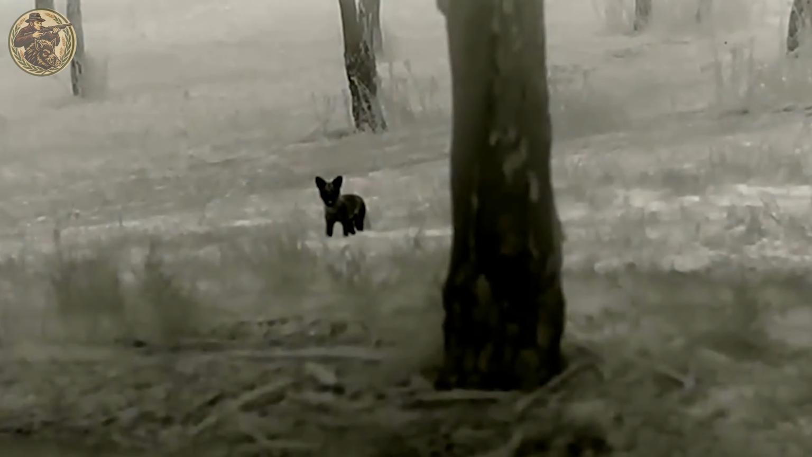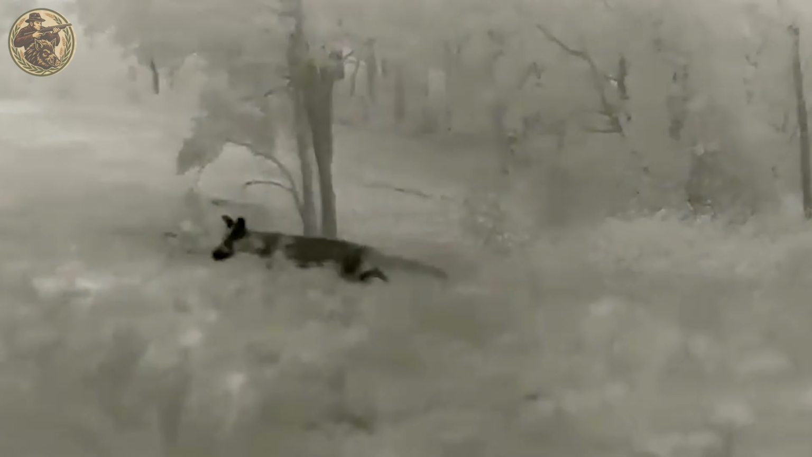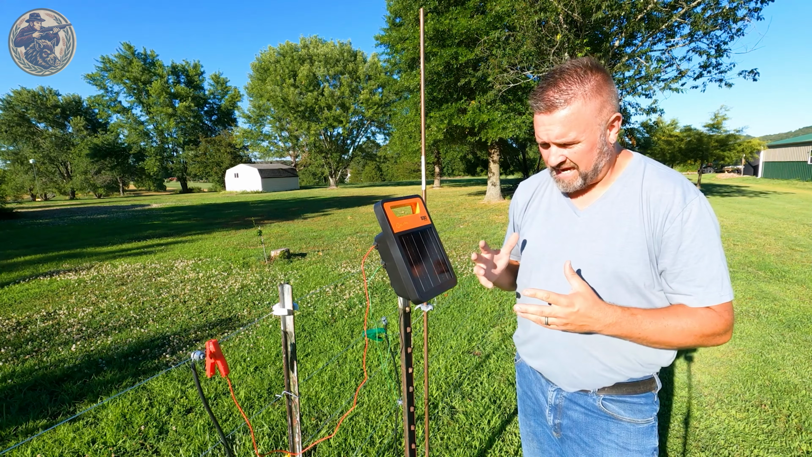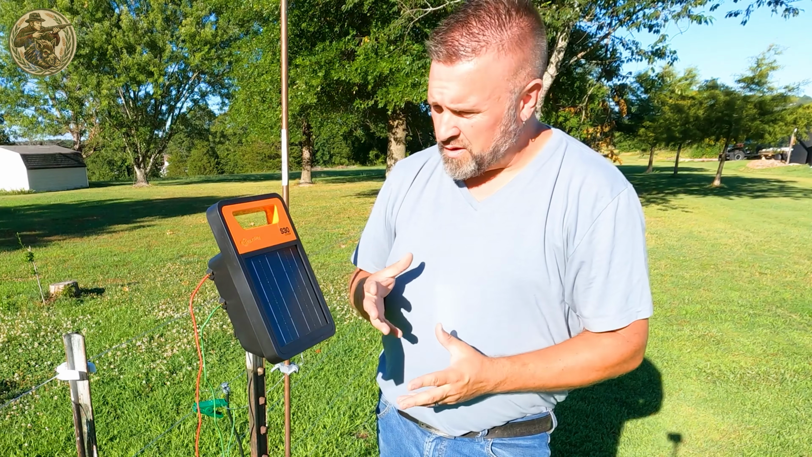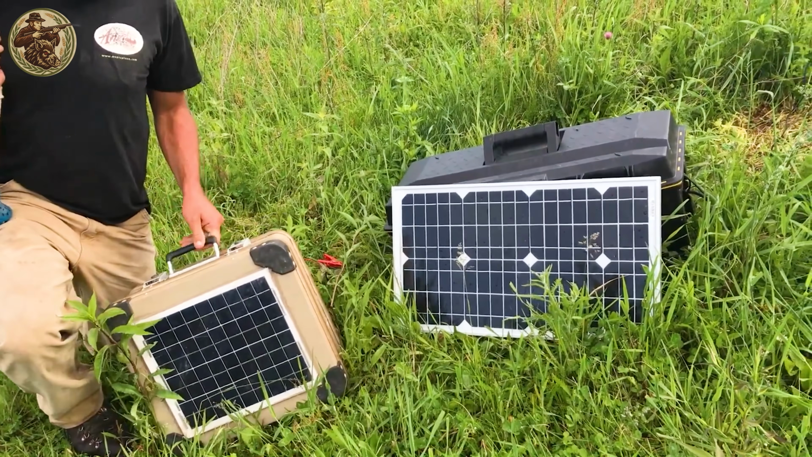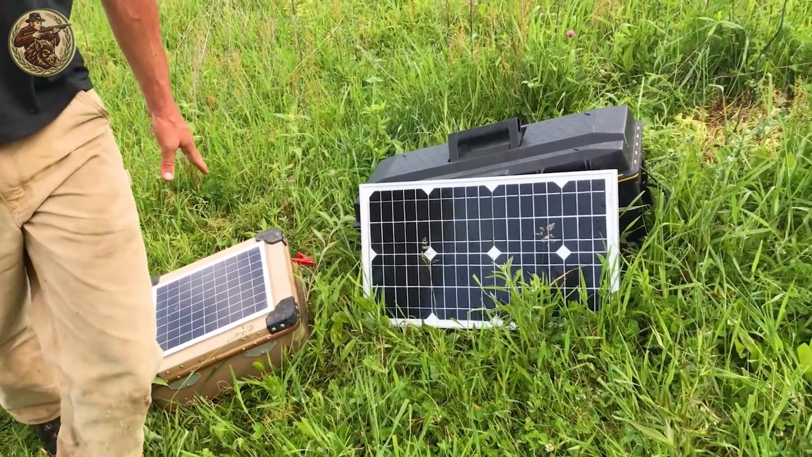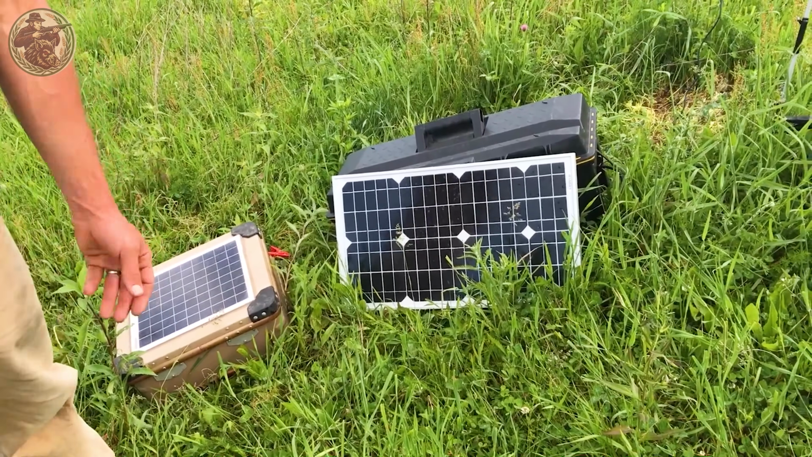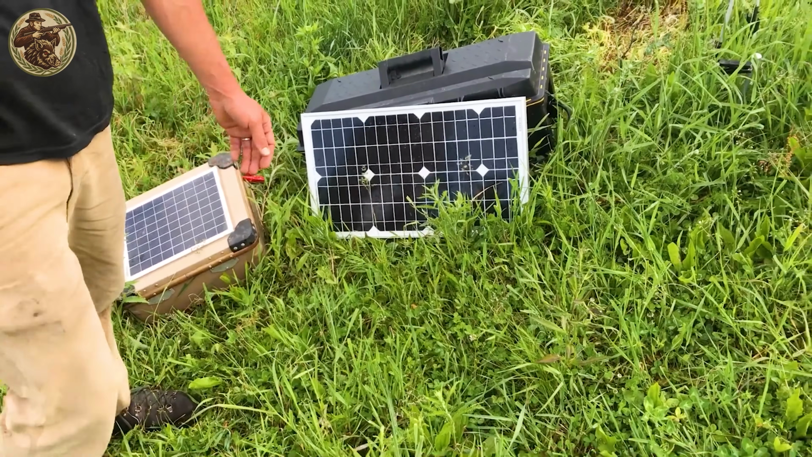This measure is designed to protect public safety and reduce potential conflicts between people and wildlife. The electric fences operate on a low-voltage current that deters foxes without causing harm to either humans or animals. However, regular maintenance is essential. Residents are advised to inspect the fences at least once a month to ensure they remain in good working condition and continue to provide effective protection.